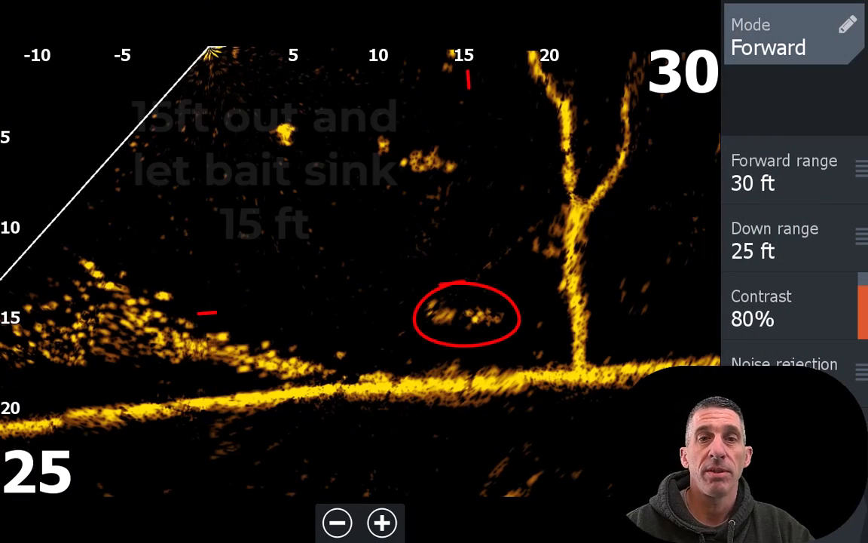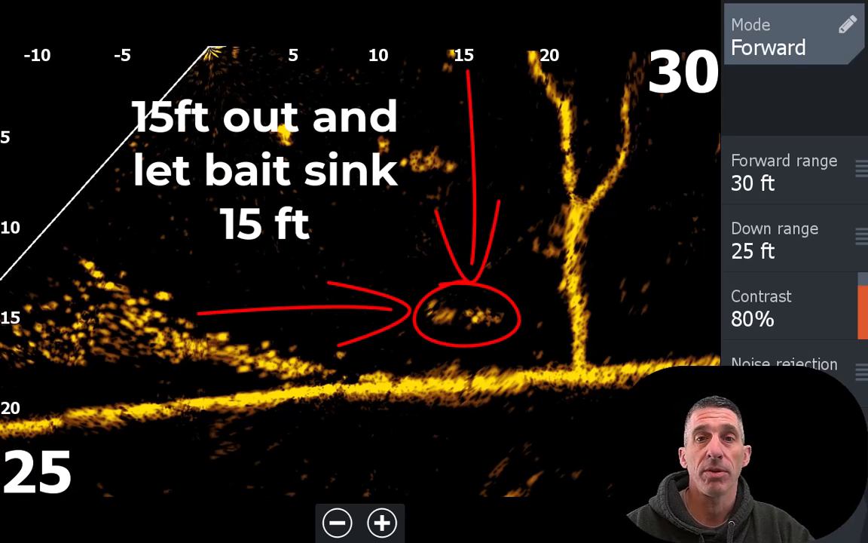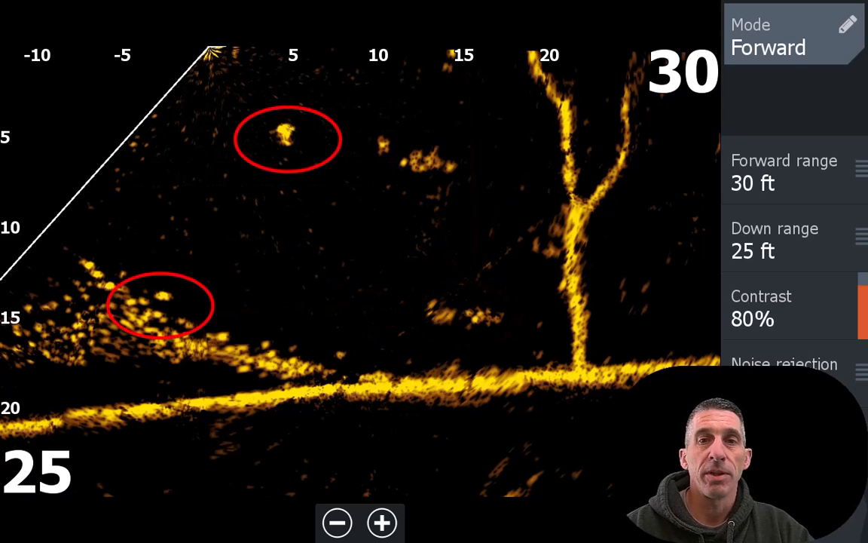This one is a bait ball, but it's much deeper. So this one's 15 feet out and about 15 feet down. So you got to take into account that's pretty much 30 feet of line that's got to get down to these fish. What I like about this one is if you actually look at this bait ball, you can almost distinguish each fish's characteristics: tail, eyes, fins, and obviously this larger fish up above.